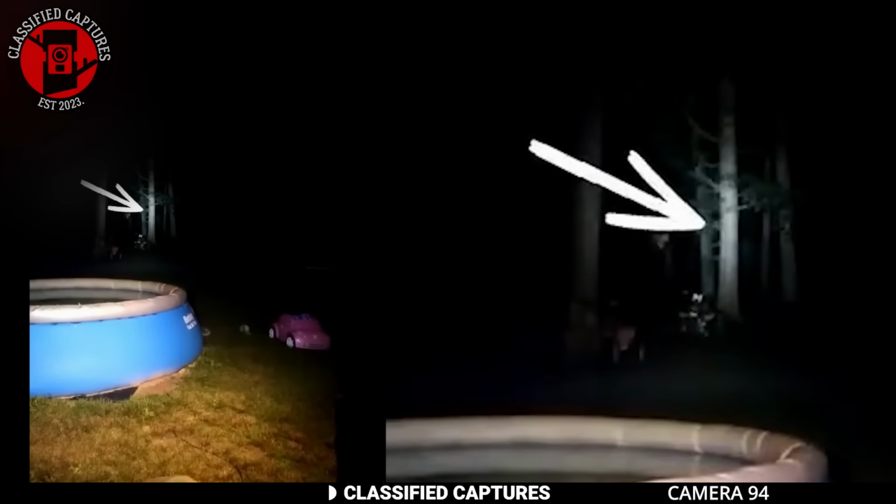At the time, he didn't see anything unusual. The woods were quiet and nothing was in sight. But since that night, the motion sensor had kept going off repeatedly. So he decided to review the footage from the first night, and that's when he noticed something chilling.